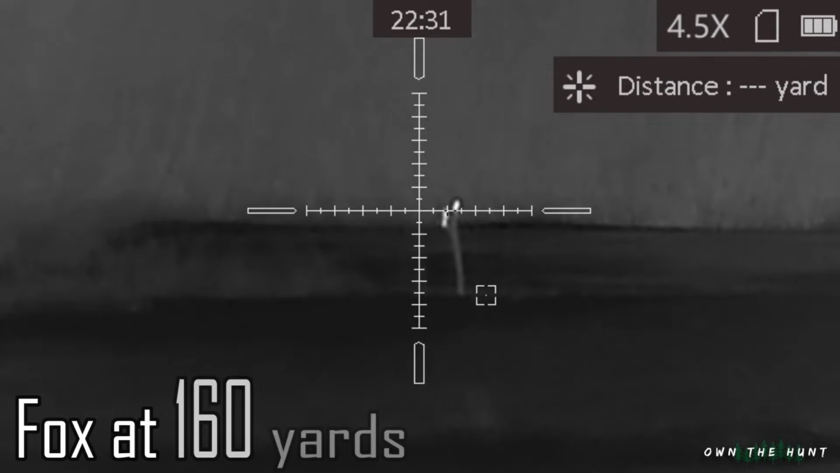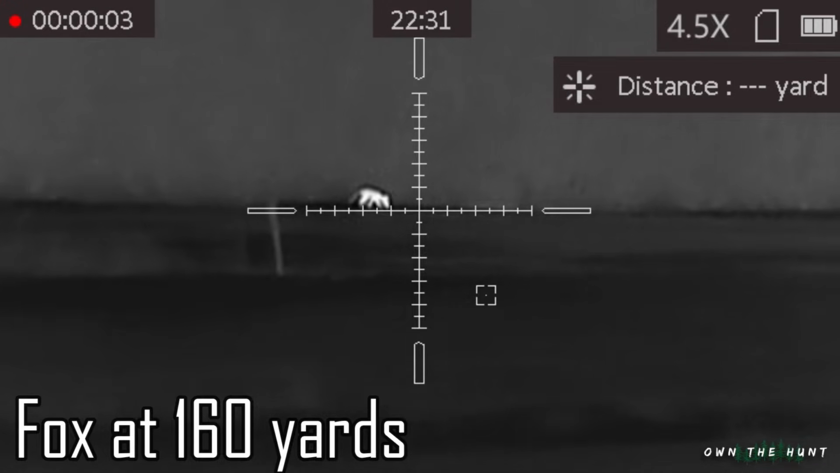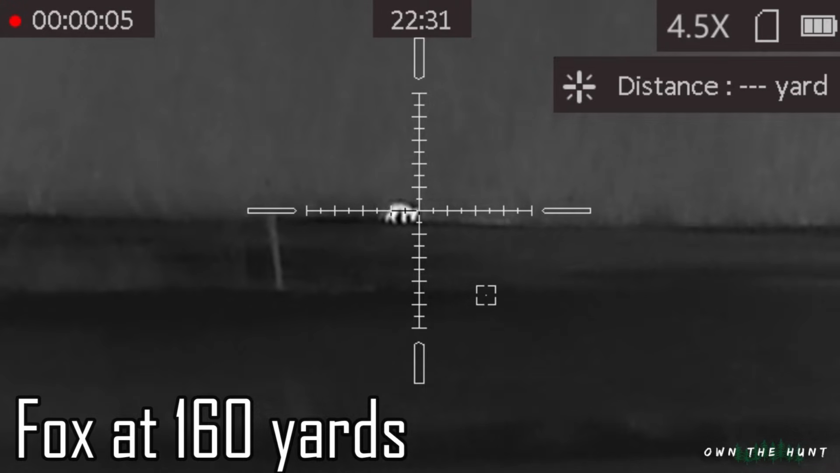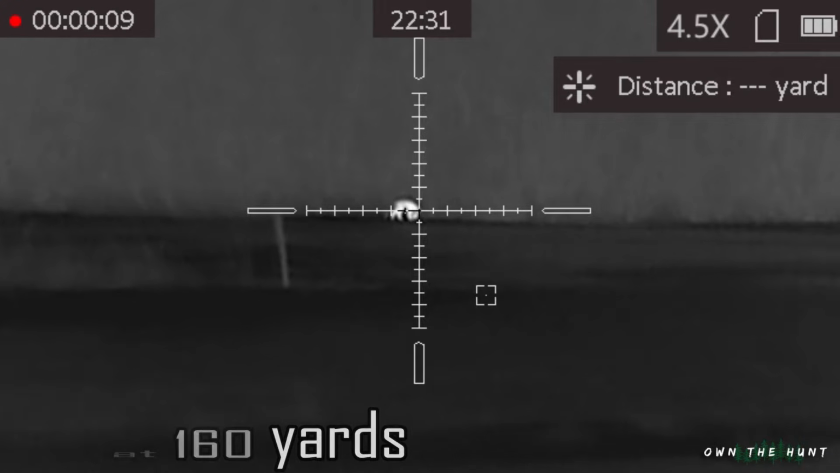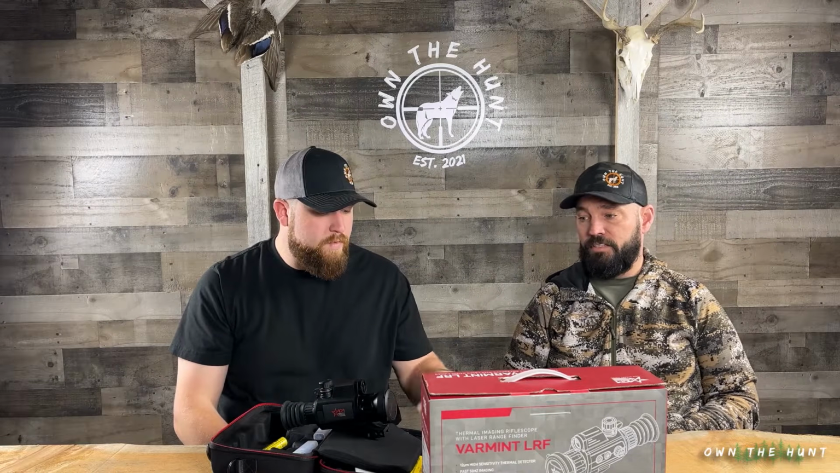So tell us about that. What are your experiences with it? So I've seen guys complain about theirs not working. I haven't had that experience. I've had this, and I've also had the TS35 that I ran for a year. As long as there isn't much moisture, which is going to affect any laser rangefinder. Yeah, 650 yards accurately.